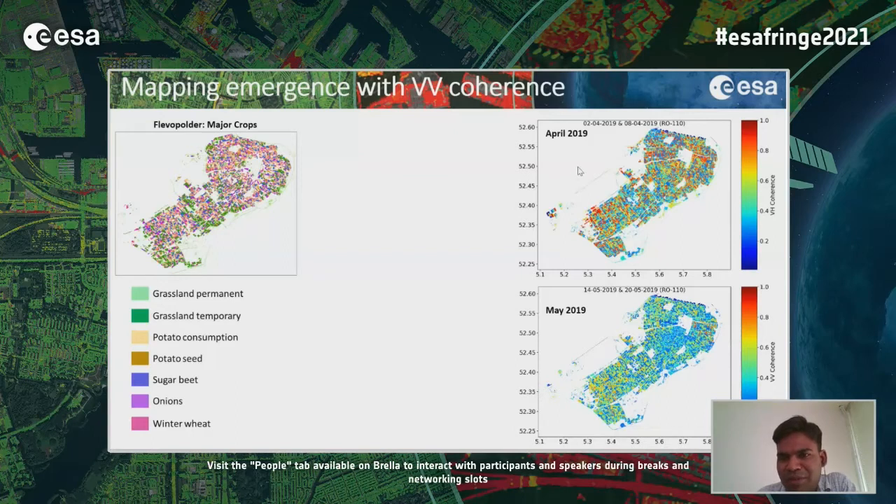The top map is from early April, and we can see very high coherence values. These are due to the crop management activities going on before crop planting, such as tillage or crop field plowing. So this leads to a very high coherence.